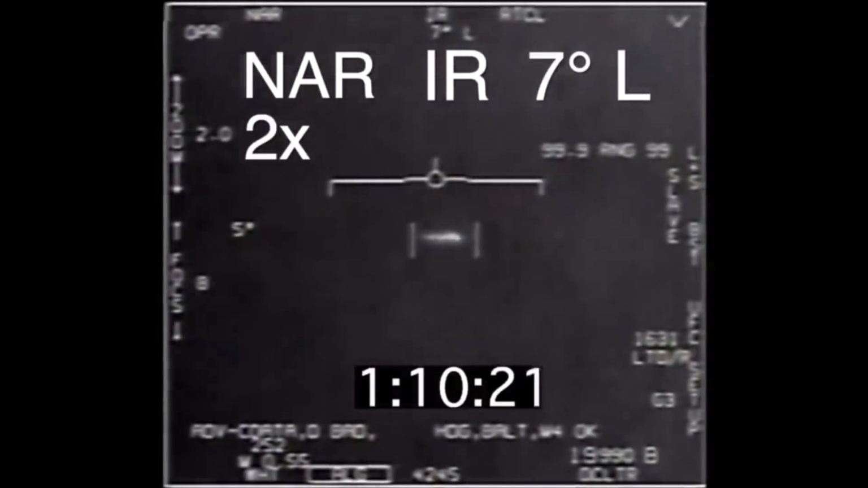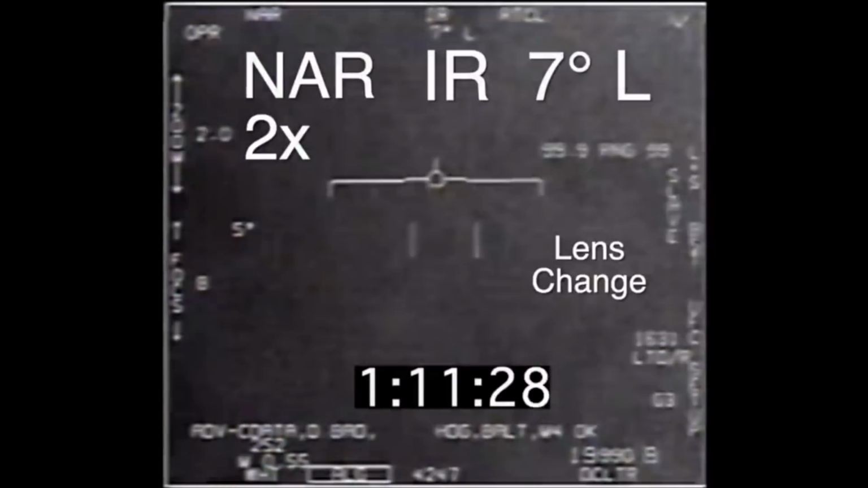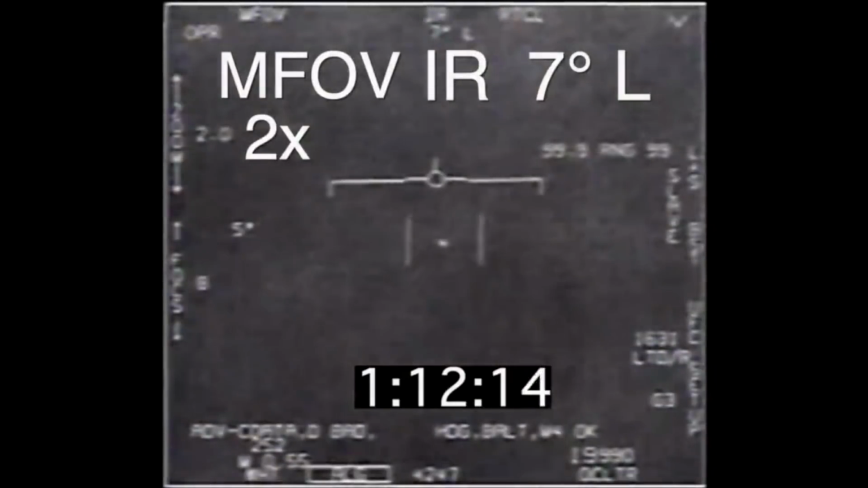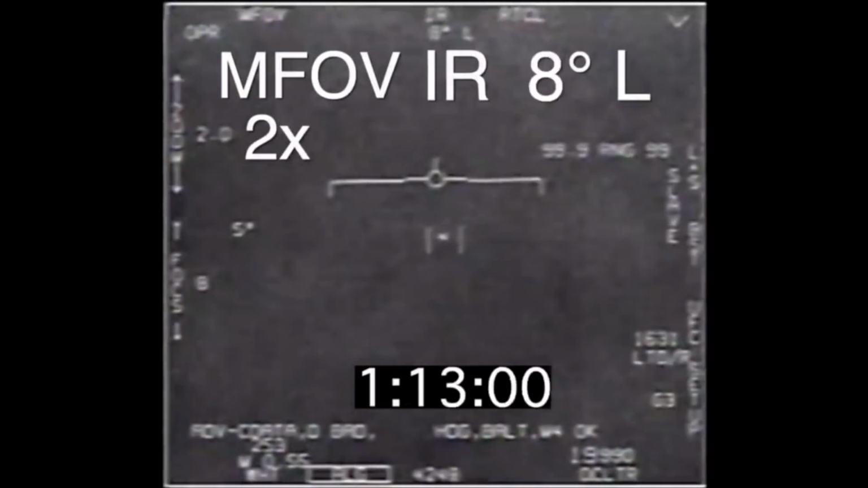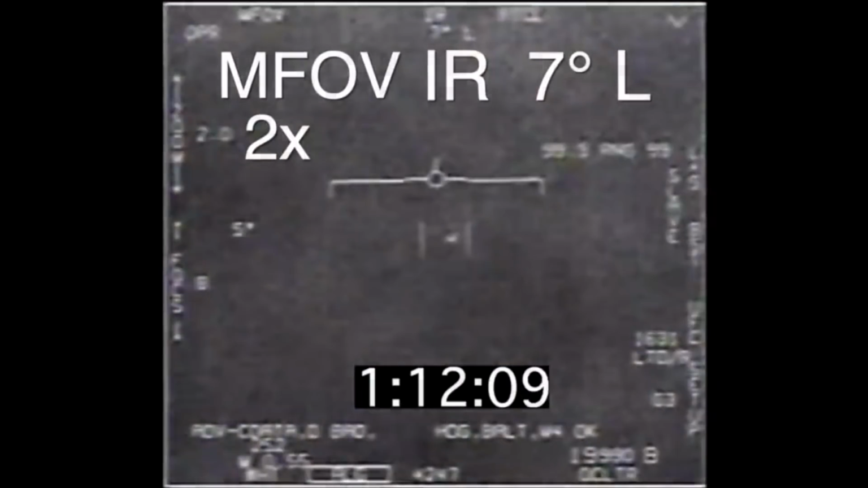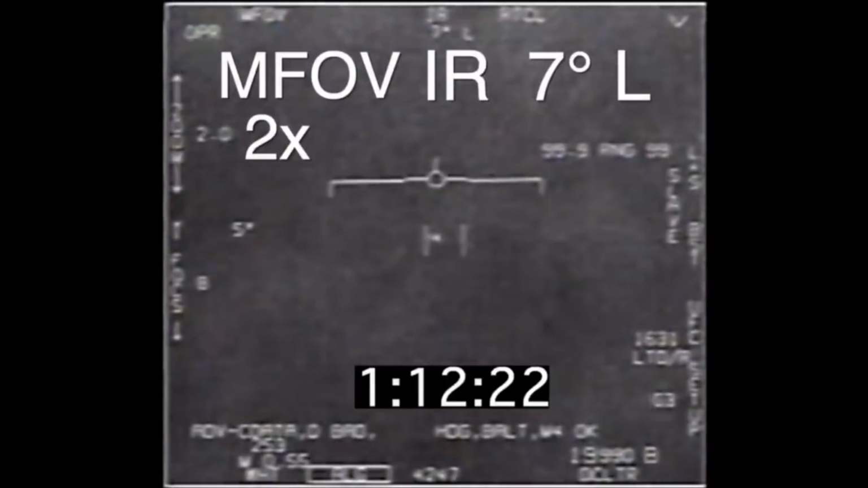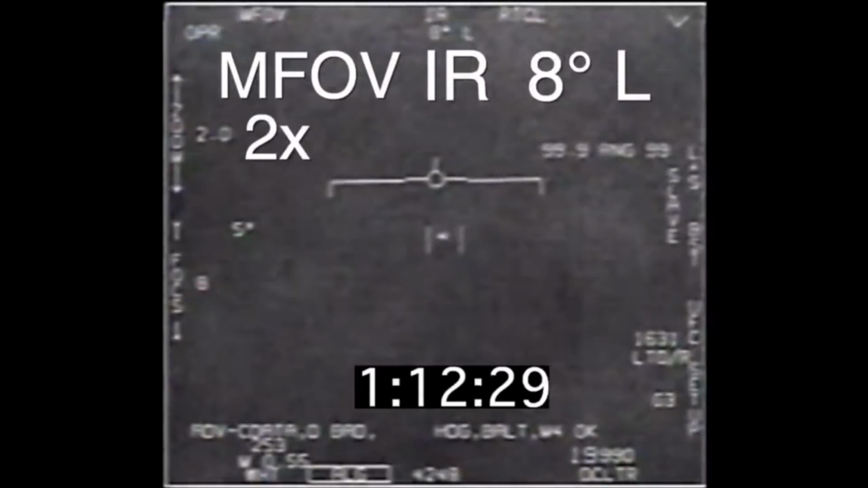At 1:11.28, there's a lens change from narrow to medium fields of view. Because this is the same camera, there's less blanking. So as we transfer between lenses, we see the object seem to shoot off to the bottom left. It then reappears in the center, but as we've lost tracking, it moves slightly to the left. The reticle expands, we lock back on and back to tracking.